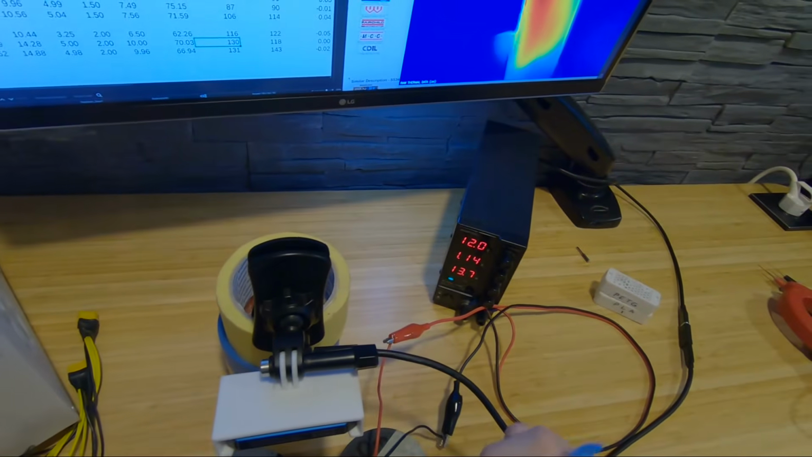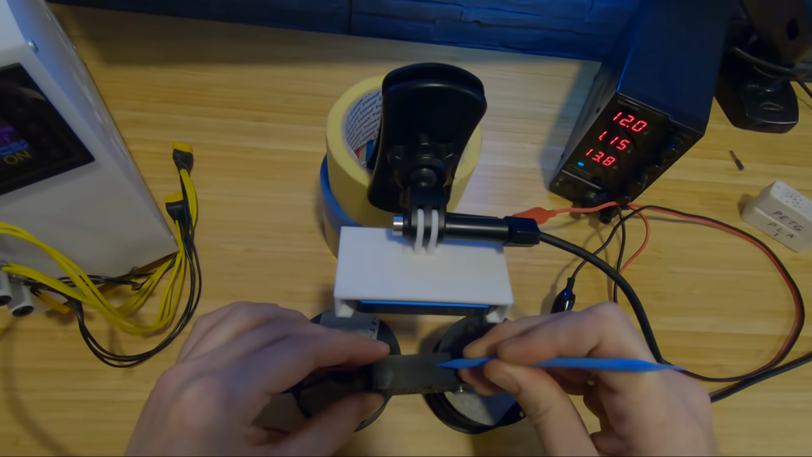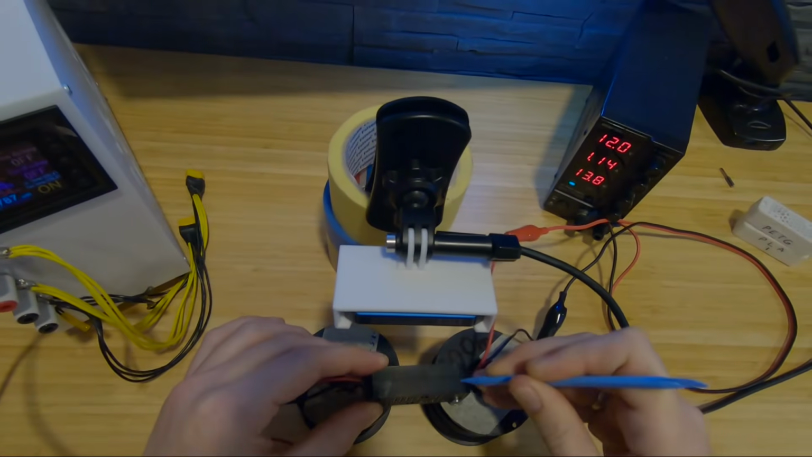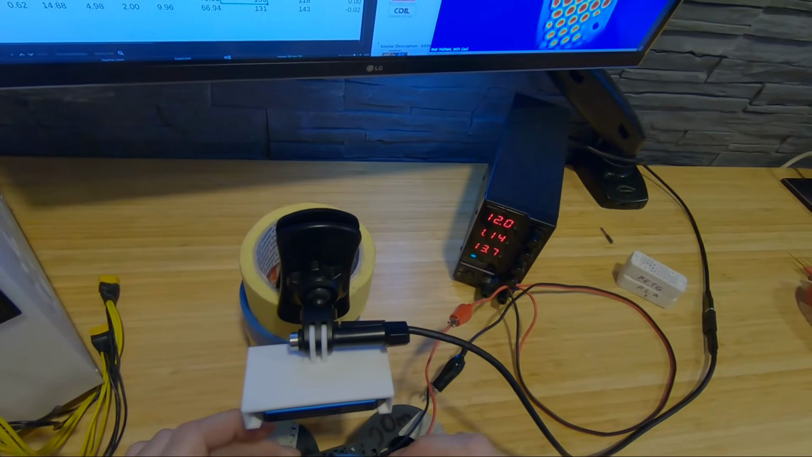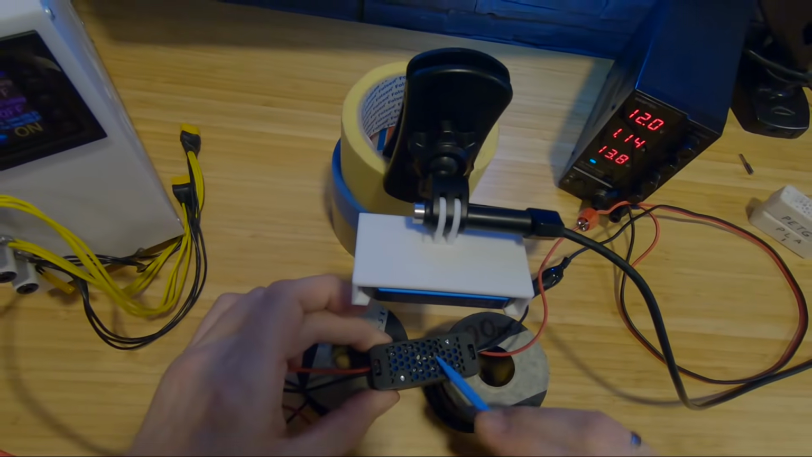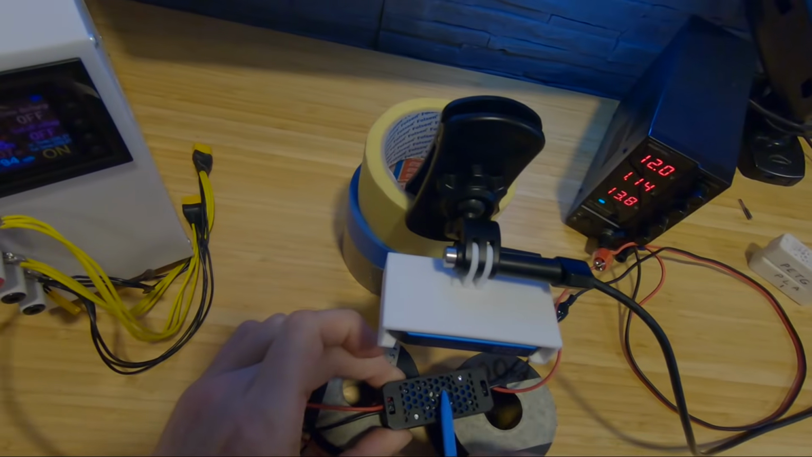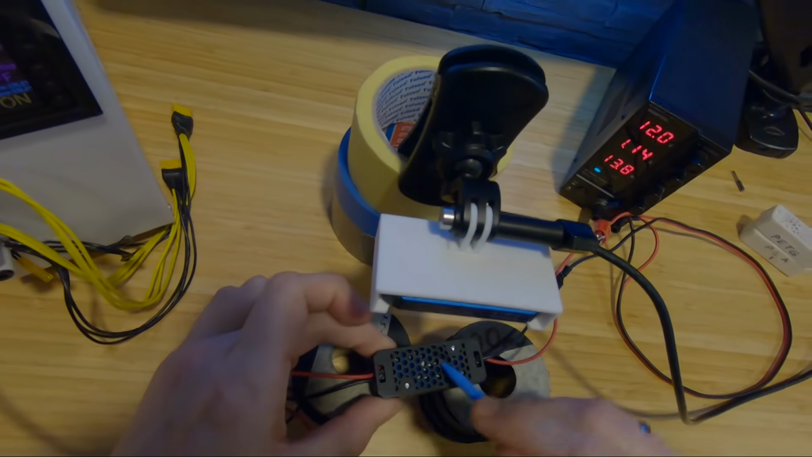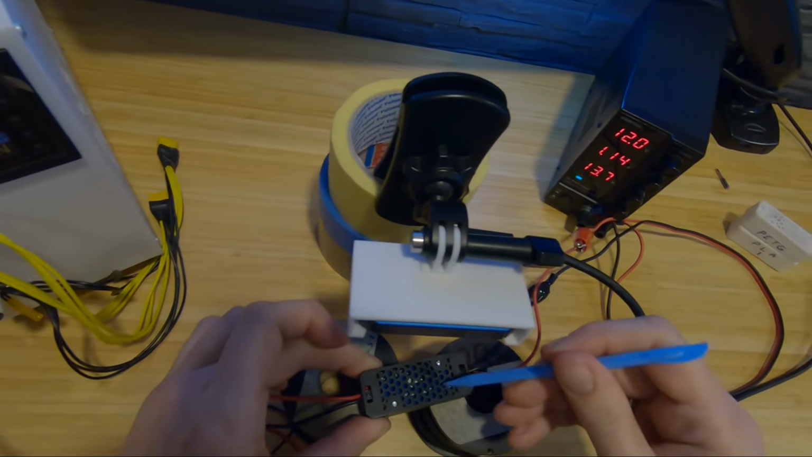Out the side. Okay, that's good. And the bottom, yeah, deforming. Starts to deform. It's soft. Not too soft, but for ABS, yeah, you can go with it.